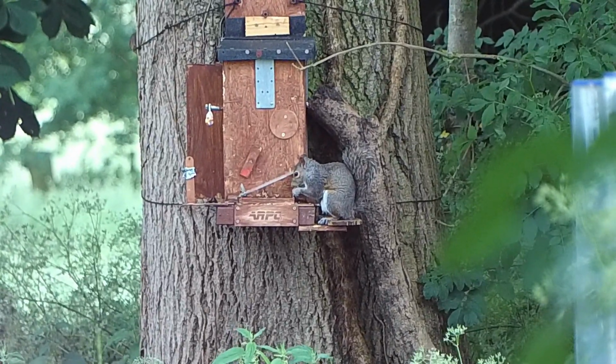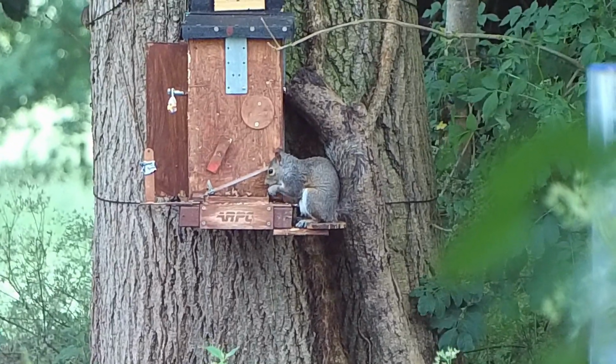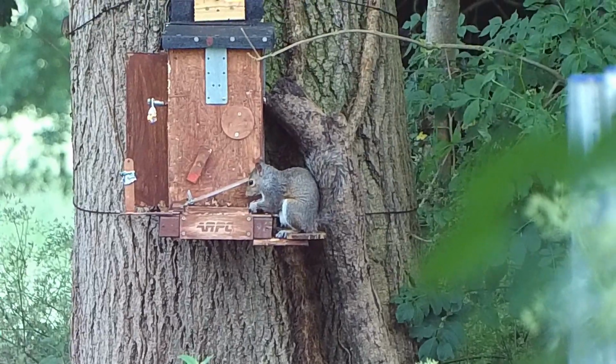This shot, not so good, to be honest. I have left it in just to show you the importance of making sure that they are steady and feeding and you've got a clear shot. I thought I had a clear shot.